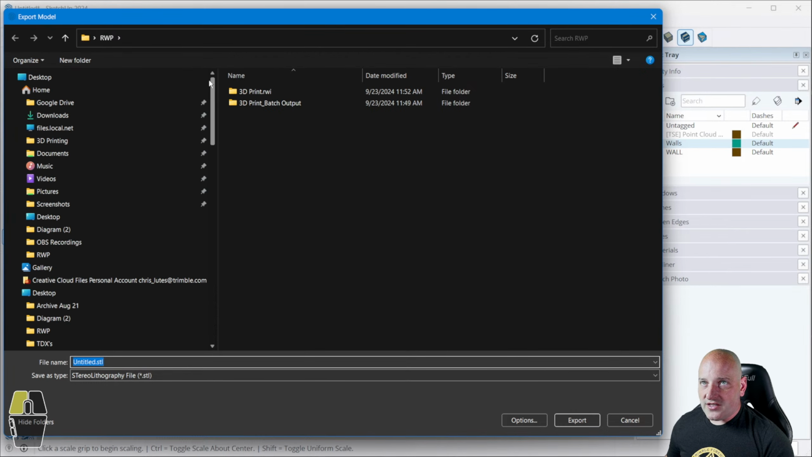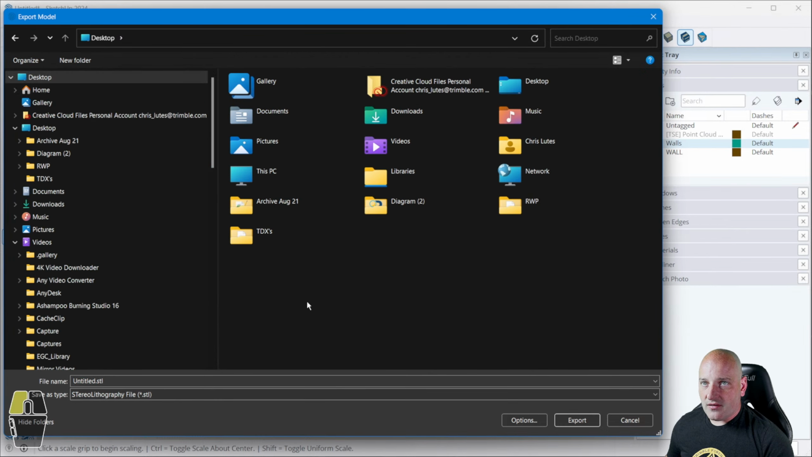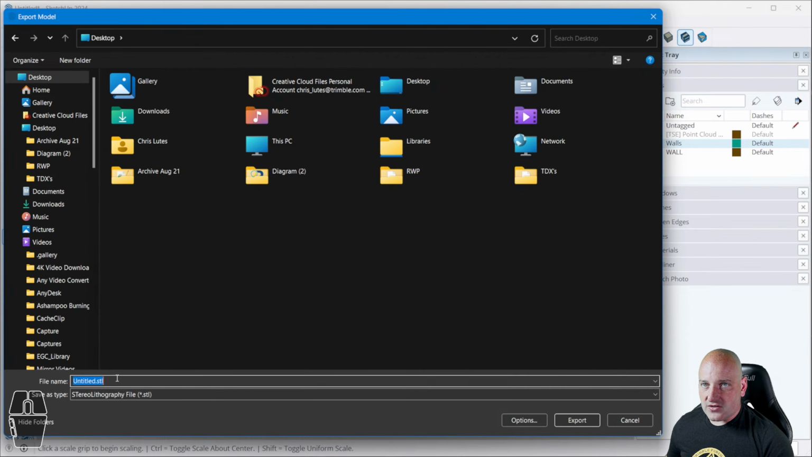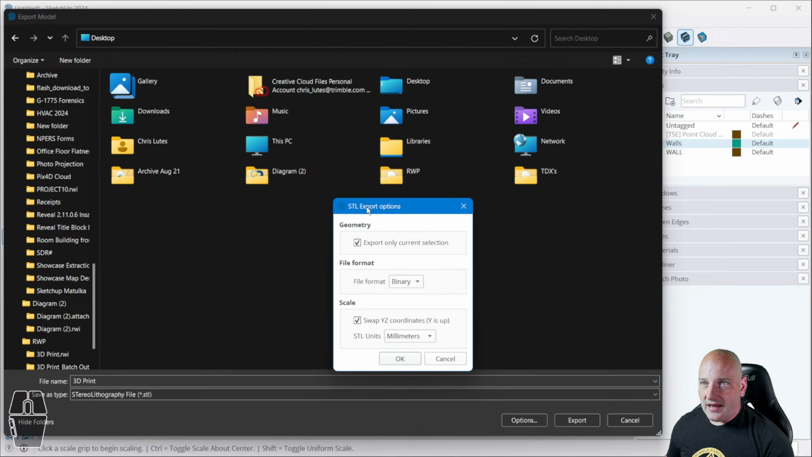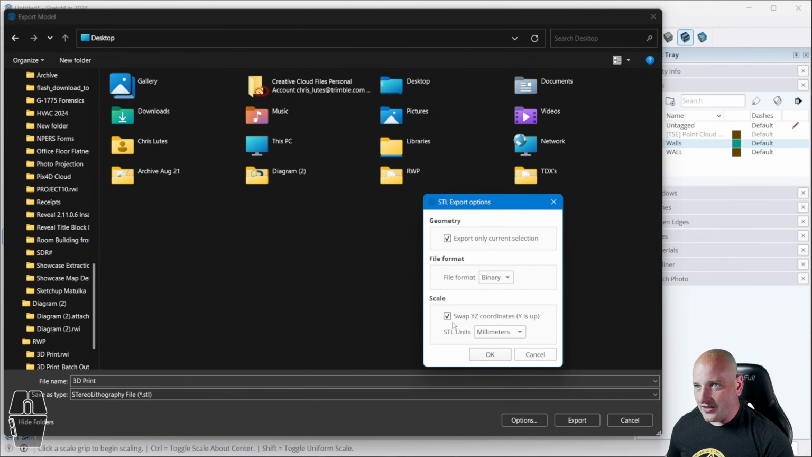I'm going to put it on my desktop here, and I will just call this 3D print.stl. Now, one of the things here, we want to go into our options. And in my export options, I only want to export my current selection. It's going to be binary, and depending on your 3D printer slicing program, you may need to change this up just a little bit if need be. I'm going to make this so that Y is up. My STL units are millimeters. Again, keep track of what your slicer wants.